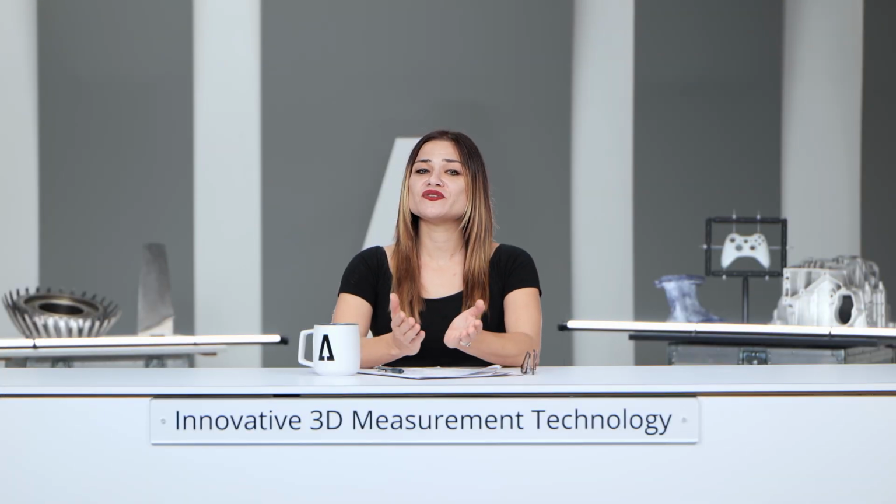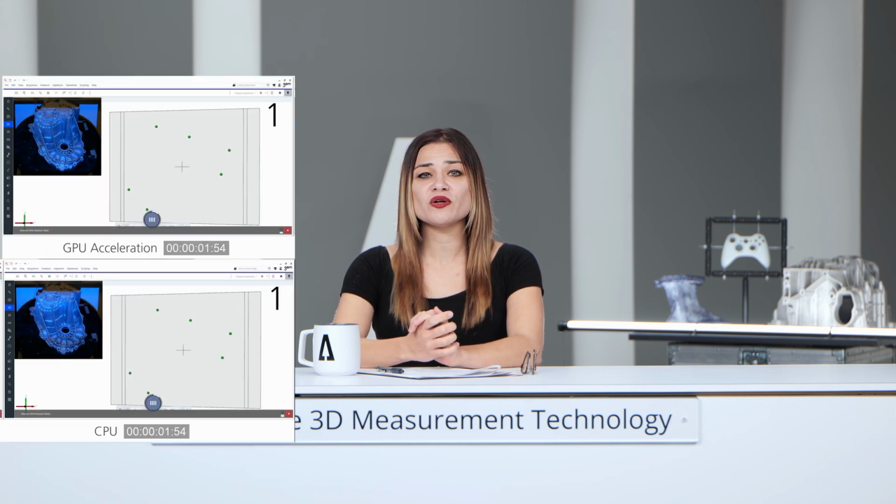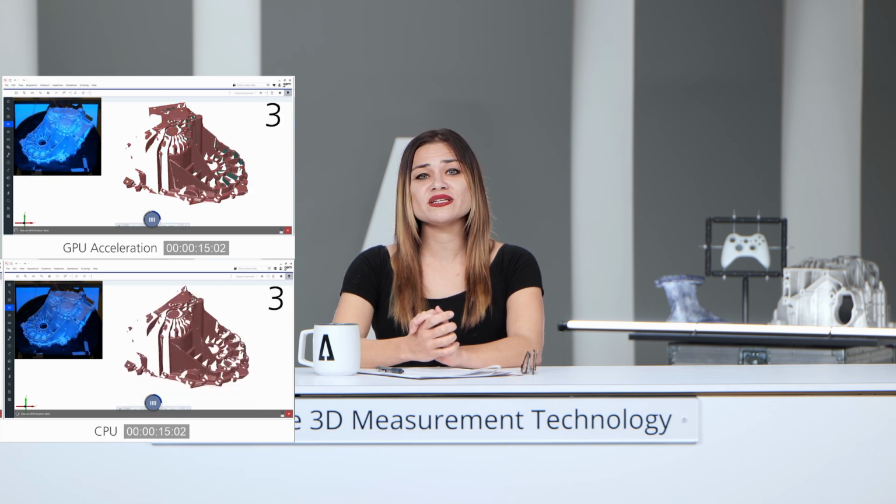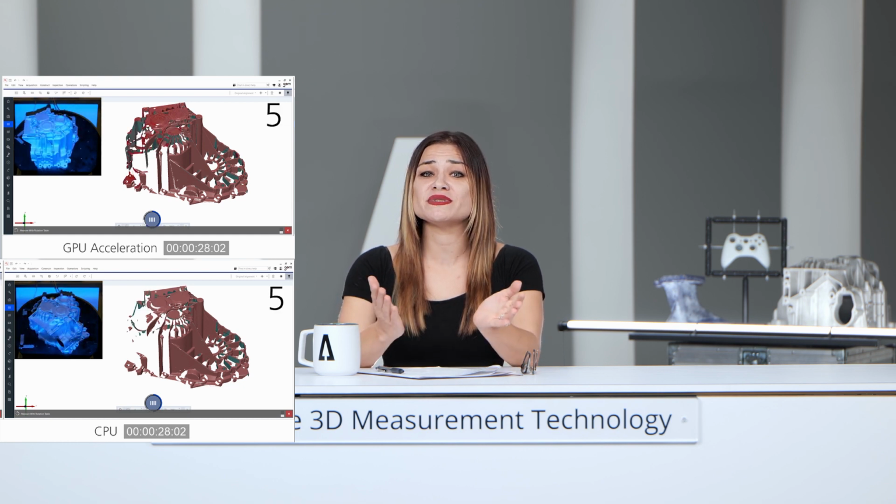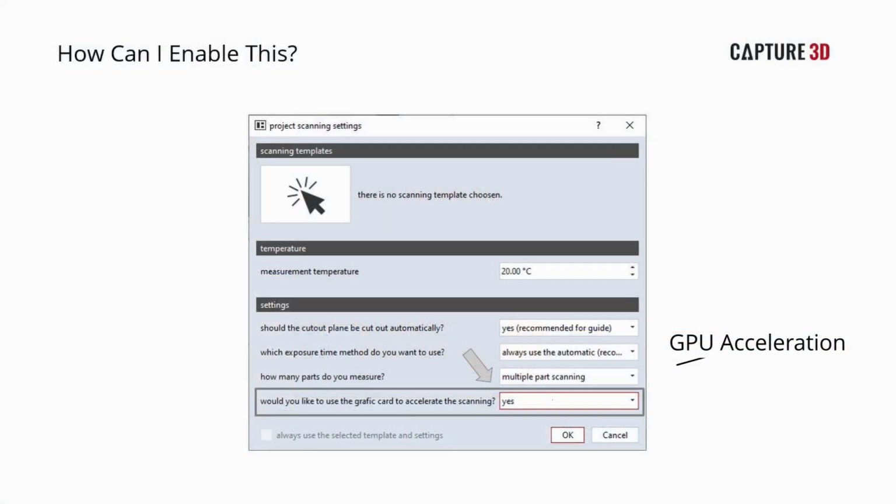While having high-resolution 3D data of your parts does bring you benefits throughout your manufacturing processes, no one wants to hold up a project waiting for the scan data to finish processing. The GPU acceleration feature processes your scan data faster, giving you a huge time saving and lightening the load off of your CPU. All you need to do to use it is make sure it's enabled in your project scanning settings.